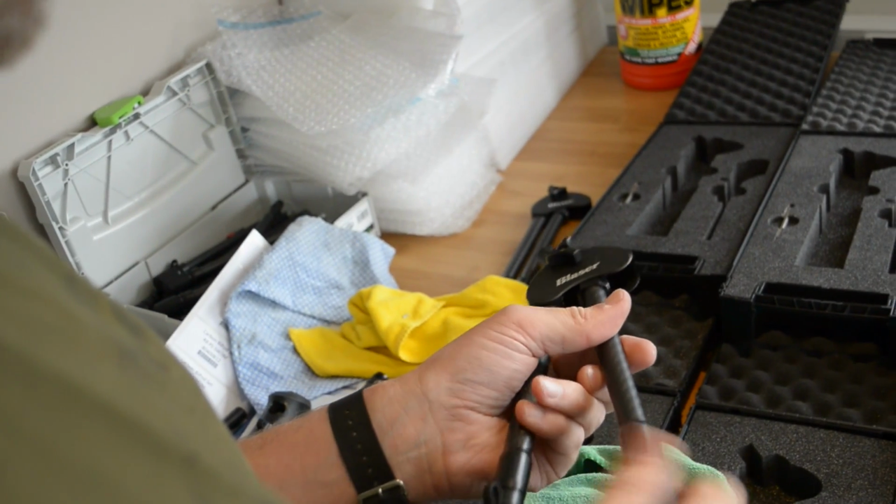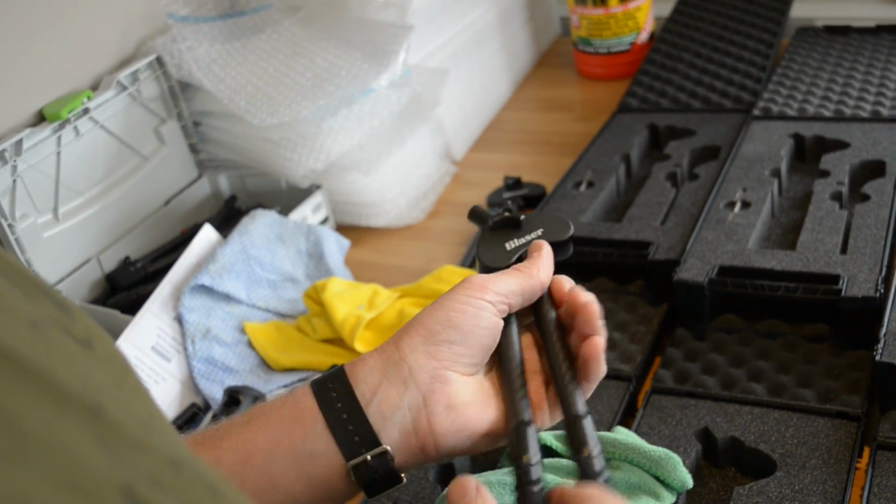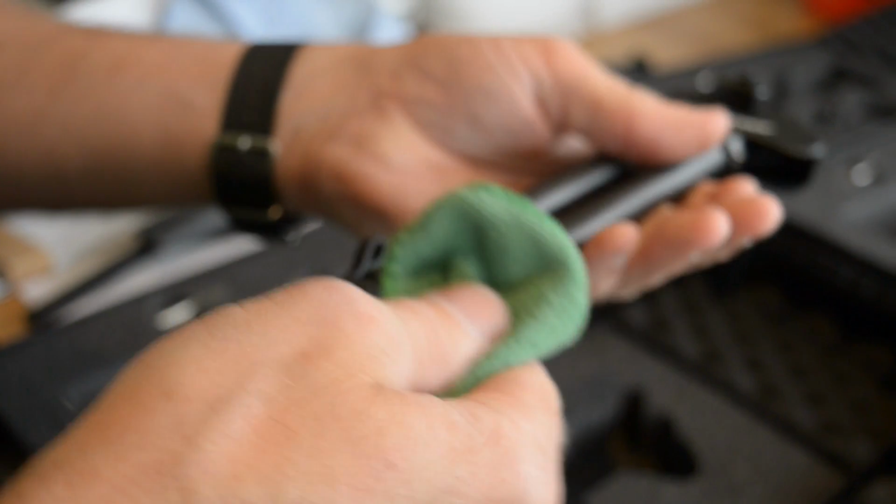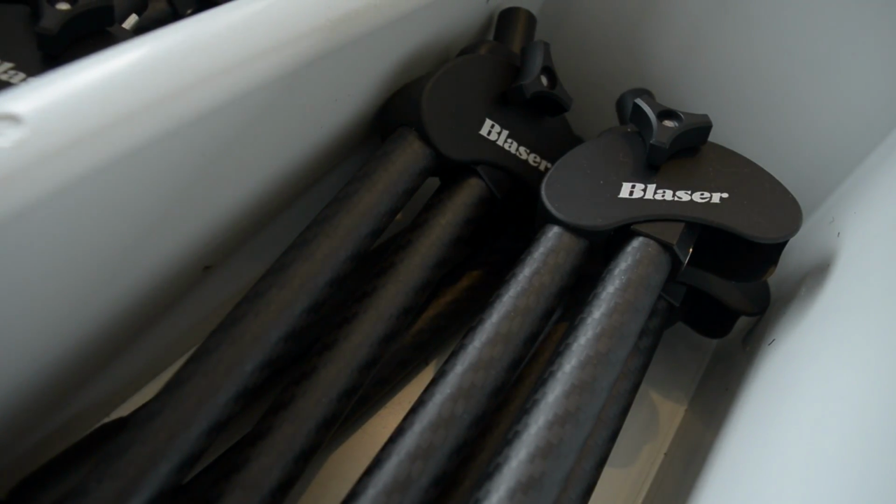Why not? The tripod breaks down to 2 trekking poles. So this is my mountaineering background coming out. I'm thinking shed weight. But I think the success has been how the rifle manufacturers have embraced this. Blaser, bless them, at the end of the day, they were the first guys to take it on board. And that's been a huge success, I think, for Blaser and for us.